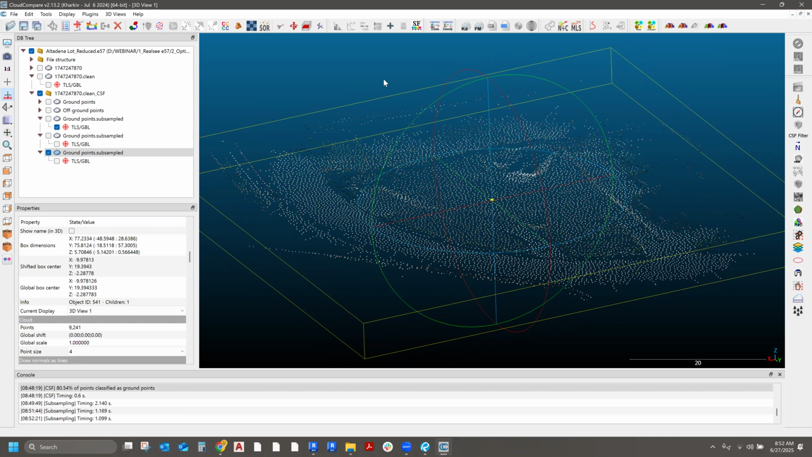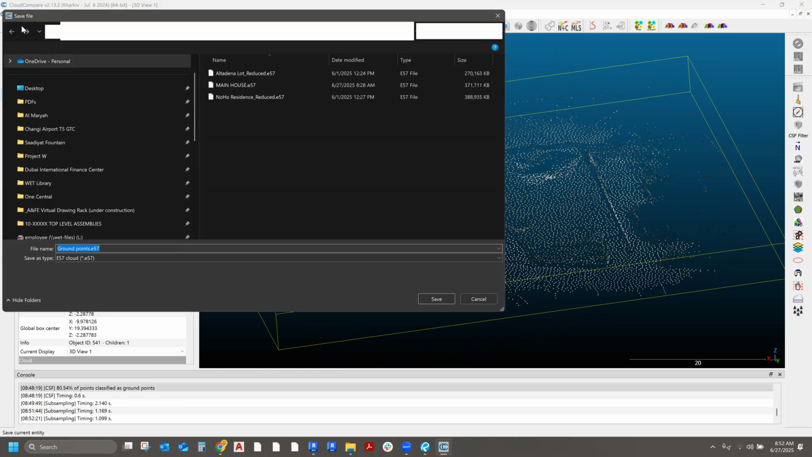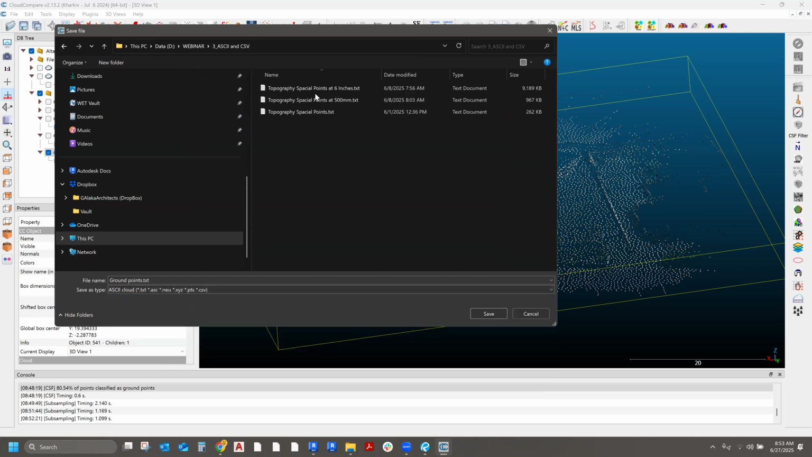So now what we're gonna do here is we're gonna export these points as a text file. And each point is gonna have an X, Y, and Z height. So we're gonna click on this and we're gonna say save. And then I'm gonna find a place I want to put this in. And you're gonna save this as an ASCII cloud text CSV, this one right here. And I'm just gonna call this main points. It doesn't matter what the name is as long as you name it something.